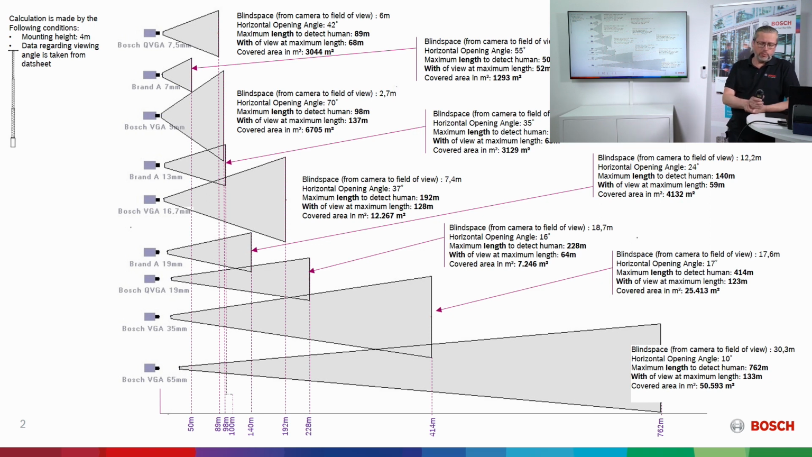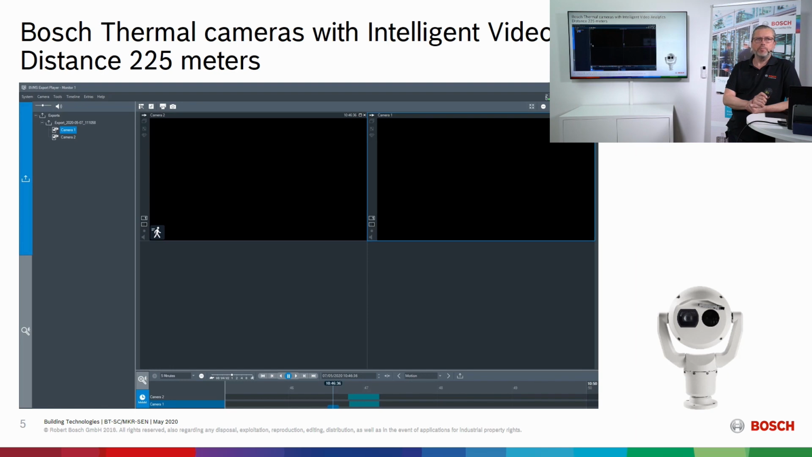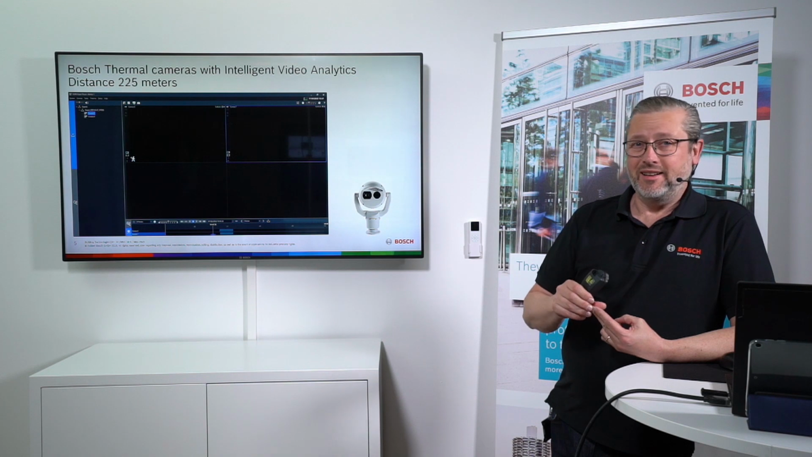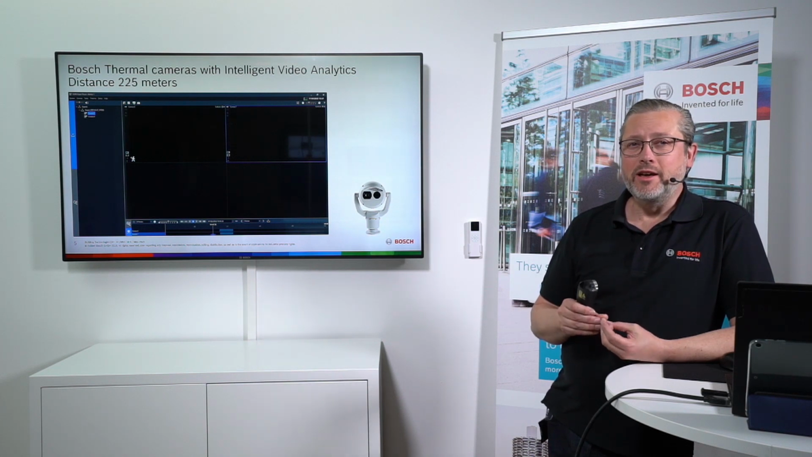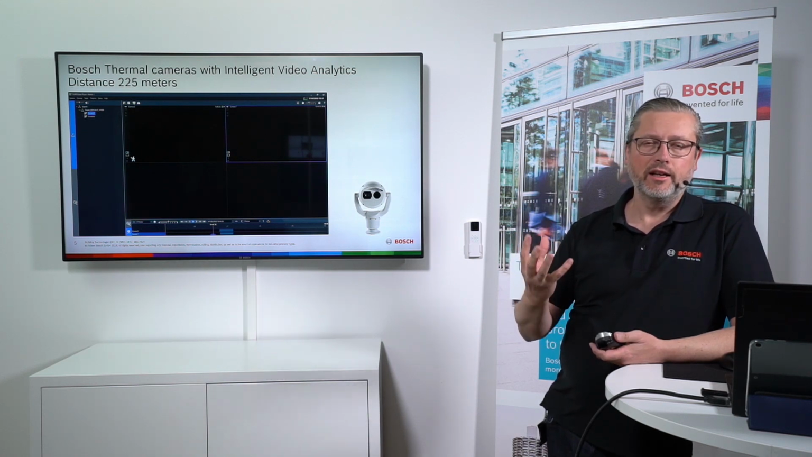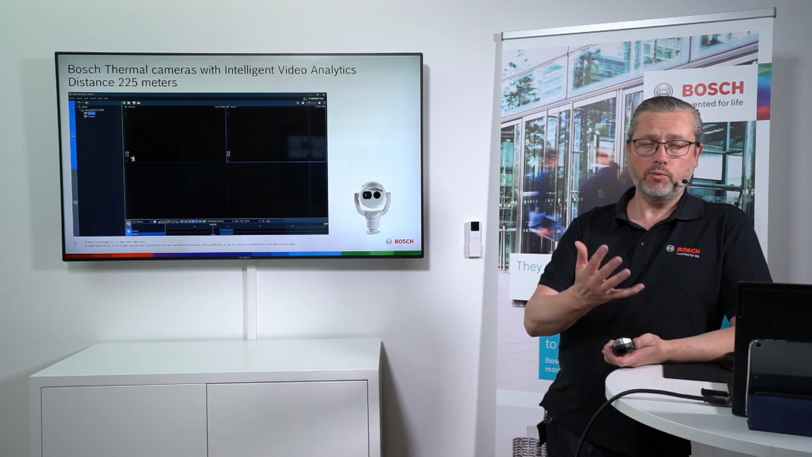But I would also like to show you a few things and some examples when it comes to these distances. We have different types of cameras, different form factors, different lenses, but I would like to tell a bit of a secret. The camera block inside the MIC and the Dinion is exactly the same camera block. We just have different lenses and different form factors. What else? The video analytics. It's the same. It's the same algorithm in both cameras. One is fixed, one is moving.